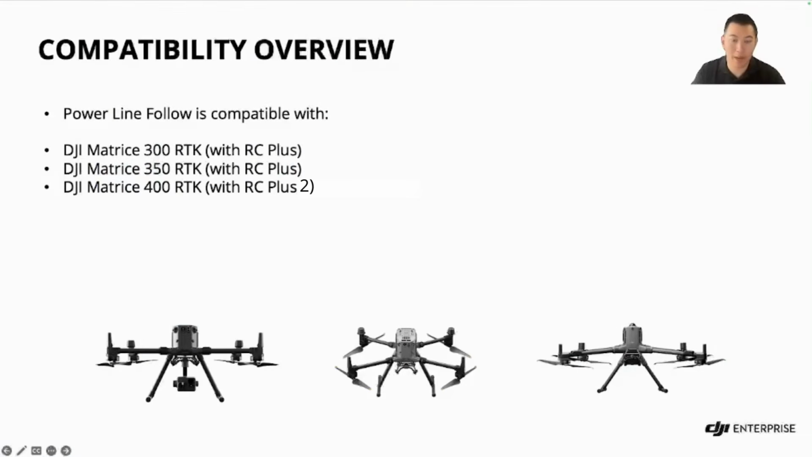Okay, let's cover compatibility real quick again. The Powerline Follow feature is designed for enterprise DJI drones. That will include the Matrice 300 with the RC Plus, the 350 with the RC Plus, and the M400 with the RC Plus. As you can see here, the big factor is needing that controller in order to do the Powerline Follow feature.